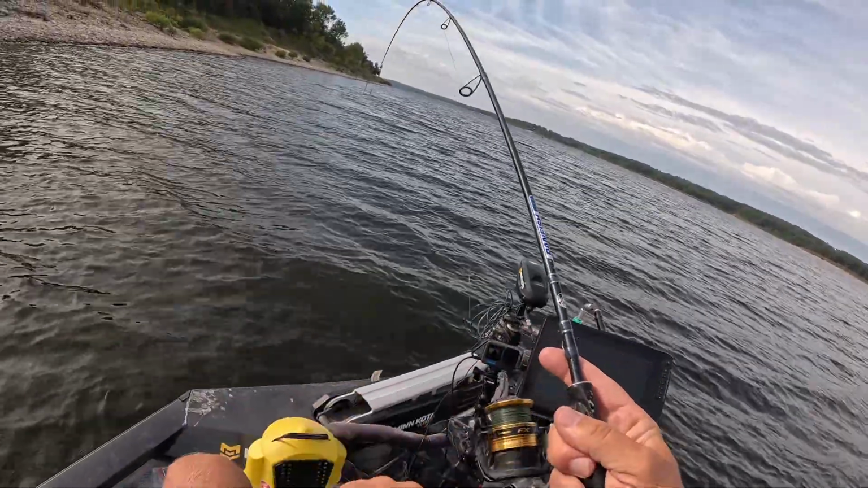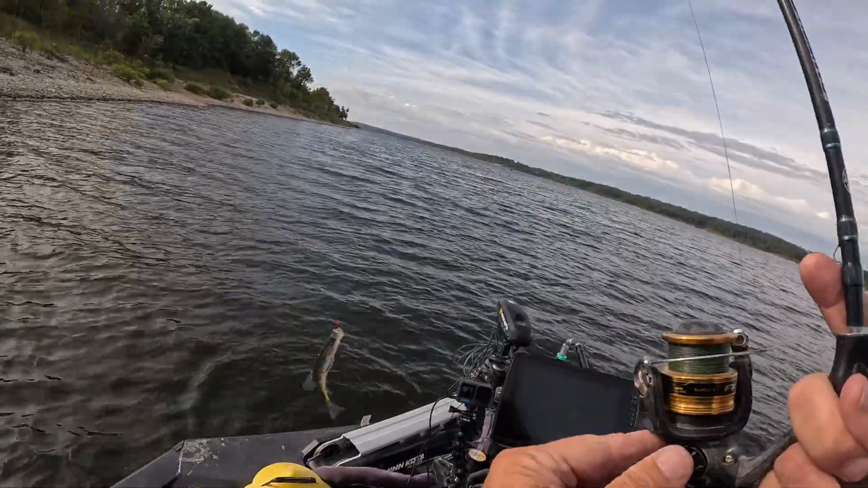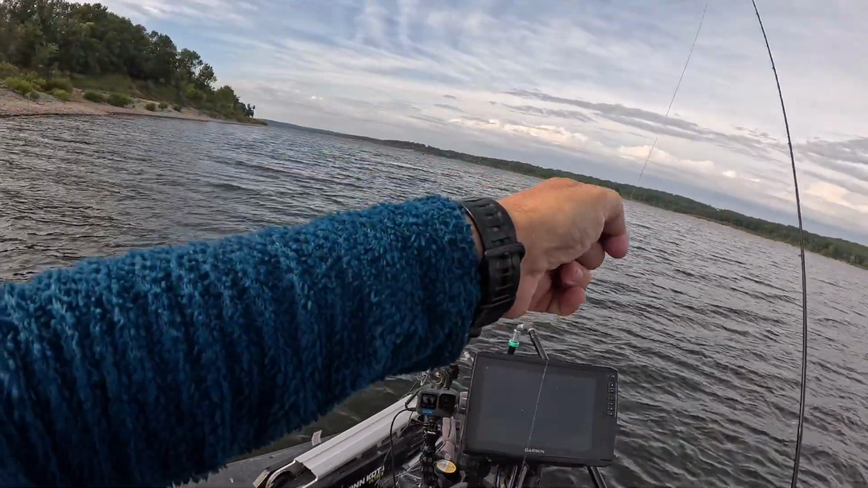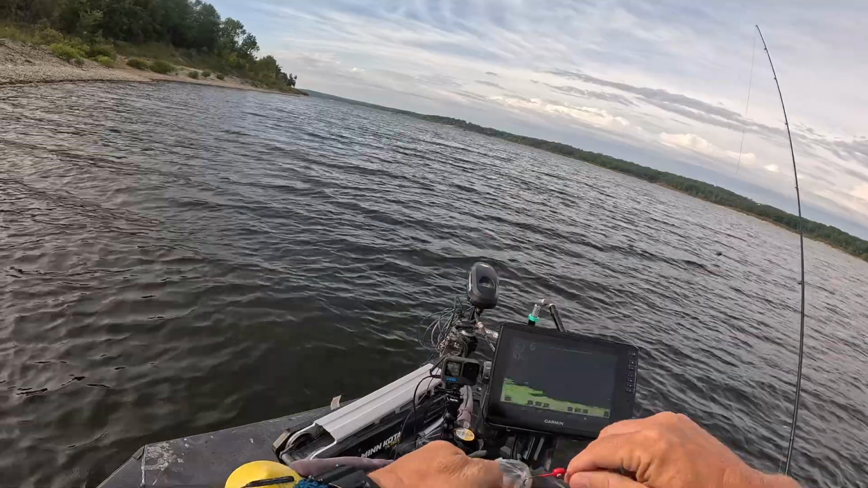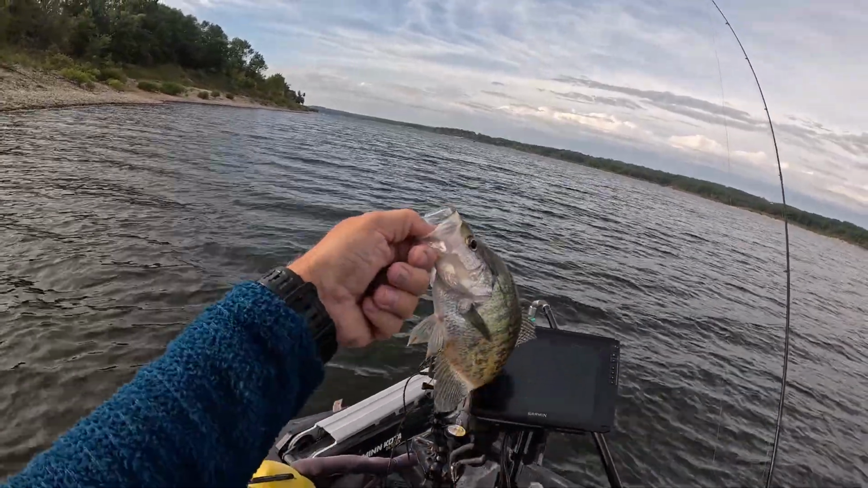There we go. And a decent fish when he hit. Oh yeah. That'll work. Well, they've been getting a little bit tight-lipped here as of late, so probably the first fish I've caught in, I don't know, 5 to 8 minutes.